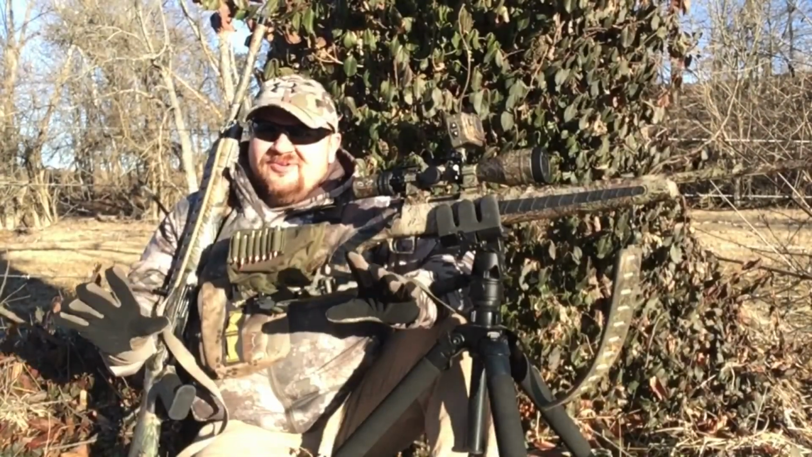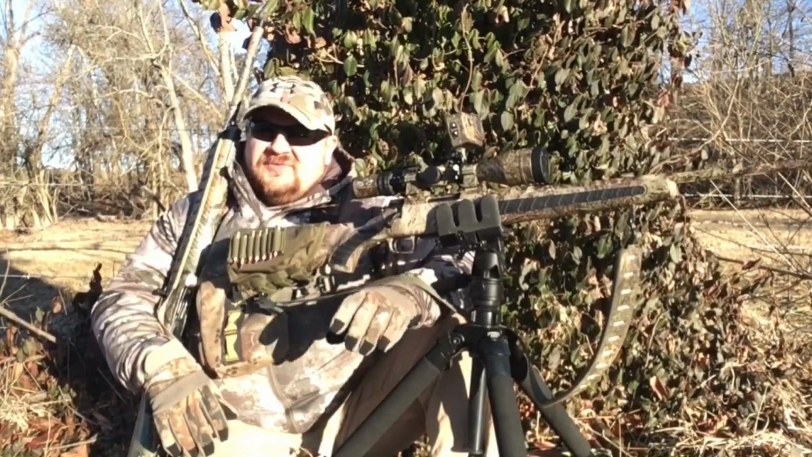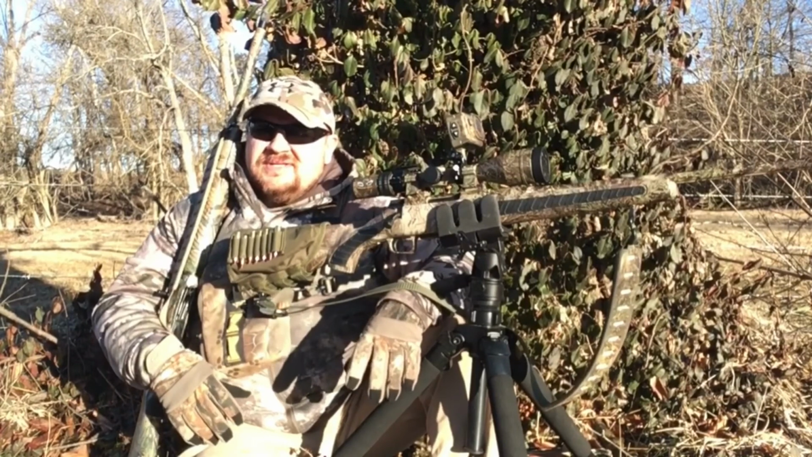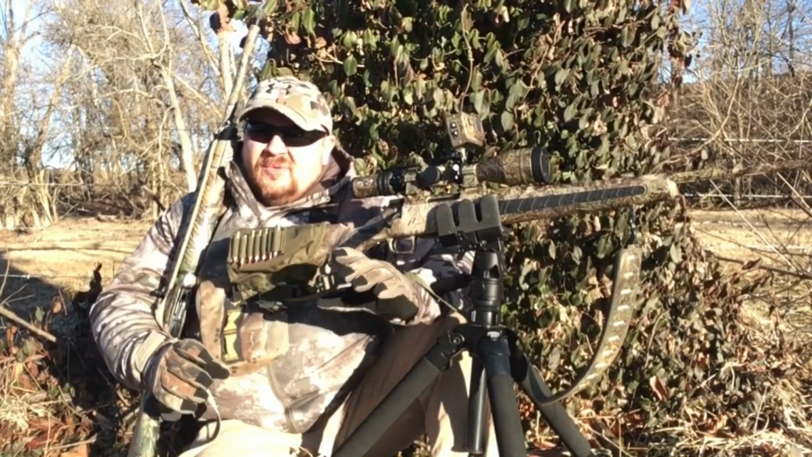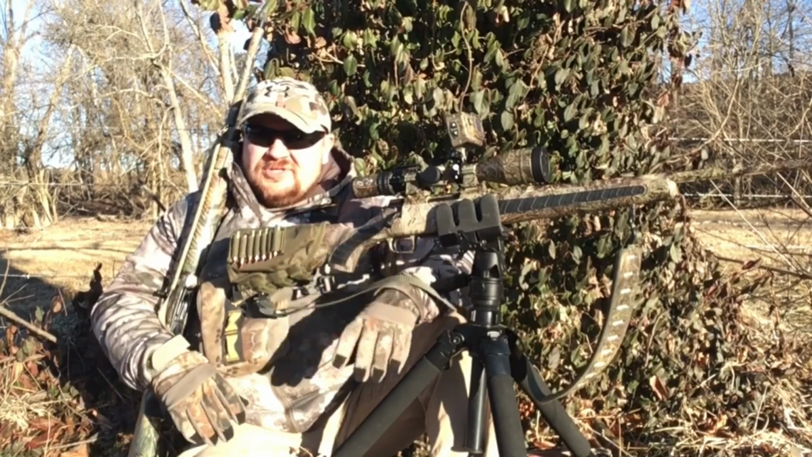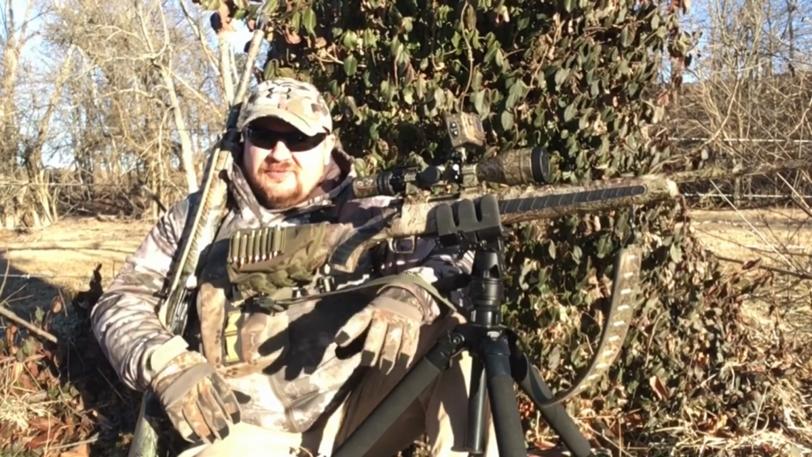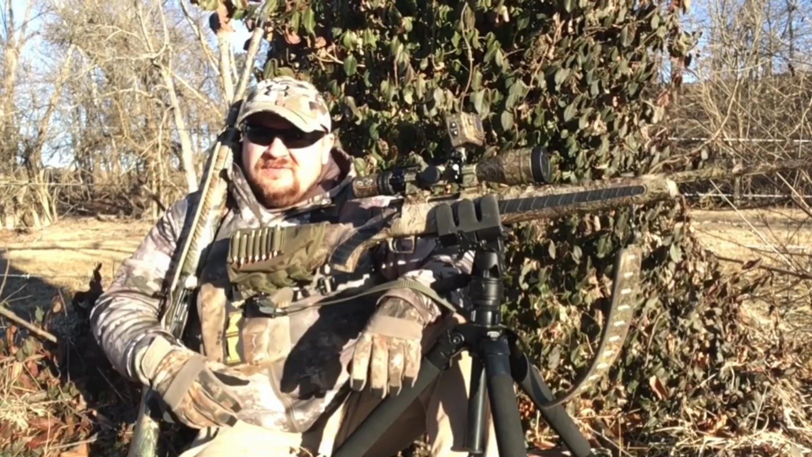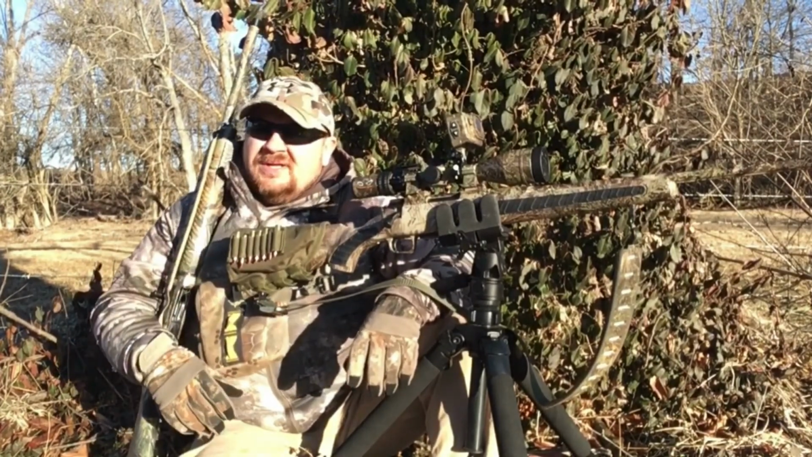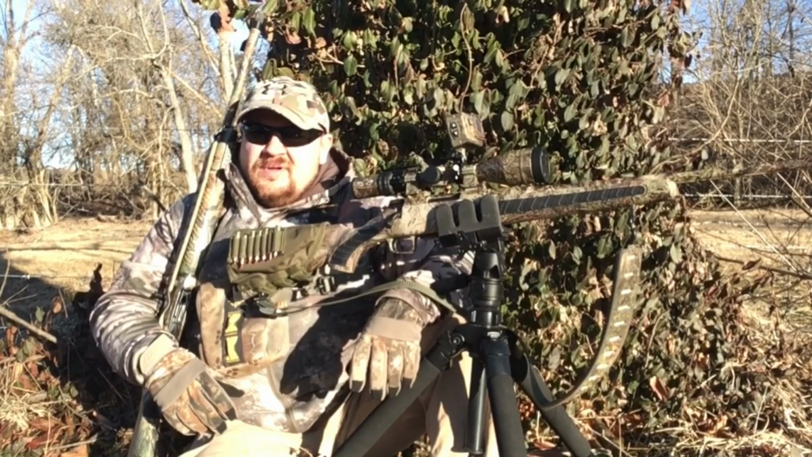Man, that was crazy. Brandon had his rangefinder with him. I know that sounds kind of strange at nighttime, but if you've got your lights out there and whatnot to get a good visualization on these coyotes or a reference point, he's got a really nice rangefinder. Boy, just that one touch of a button, it's digital, bam, 300 yards. Dog number one is in the books.